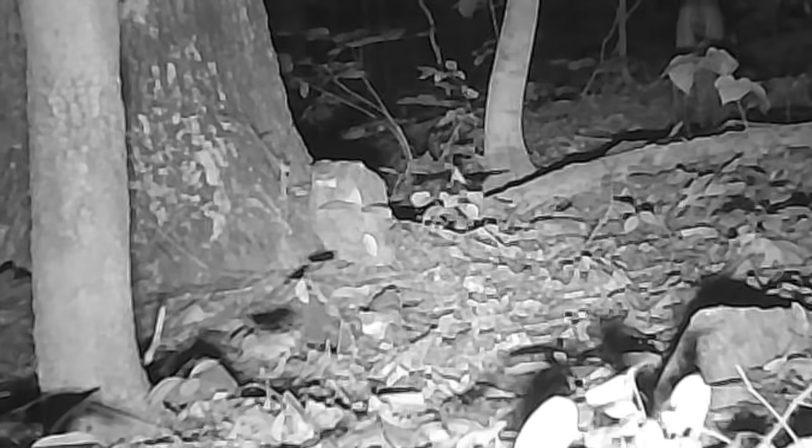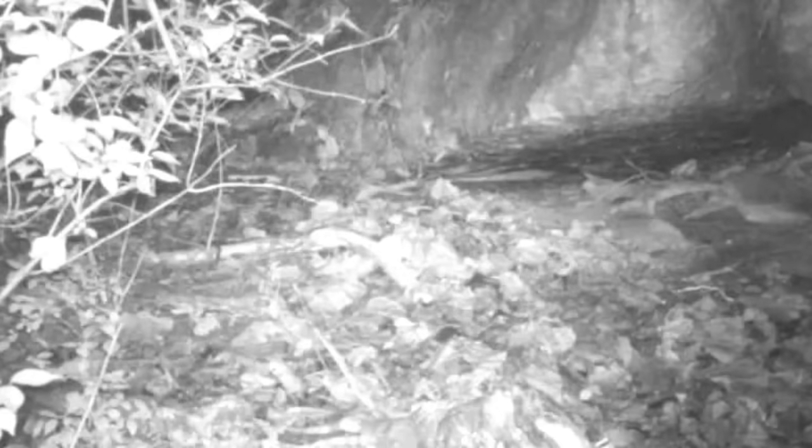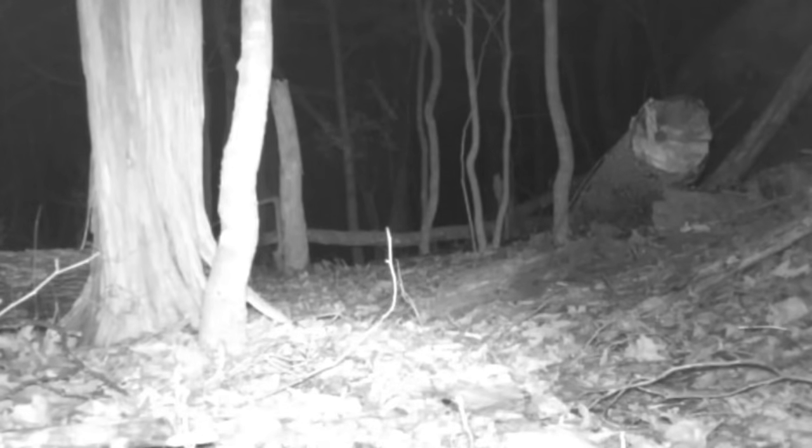You're just liable to see them anywhere, but they're mostly at night. They're silent hunters, I'm telling you. Even at the rock. And they travel these ridges. Now you see them, now you don't.